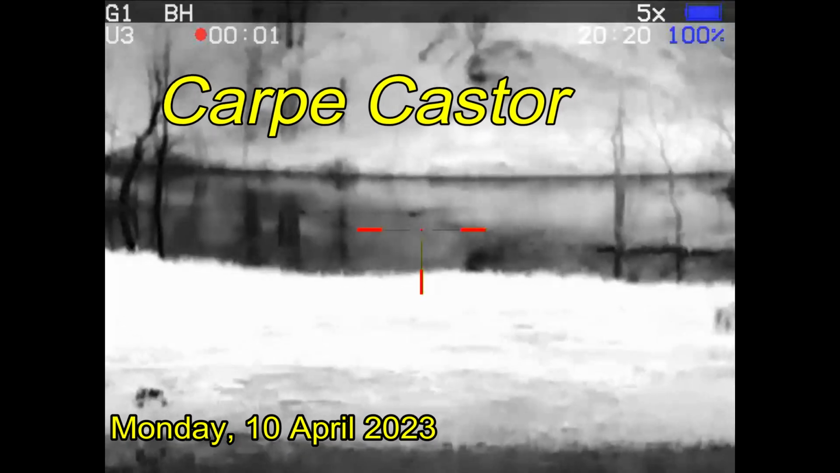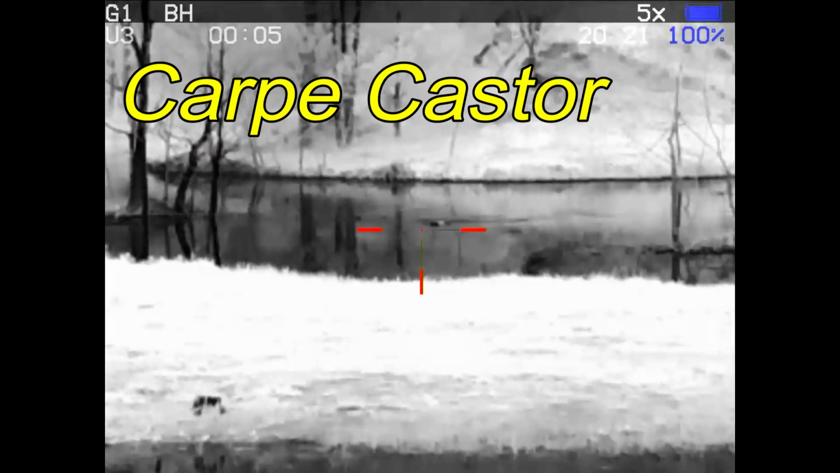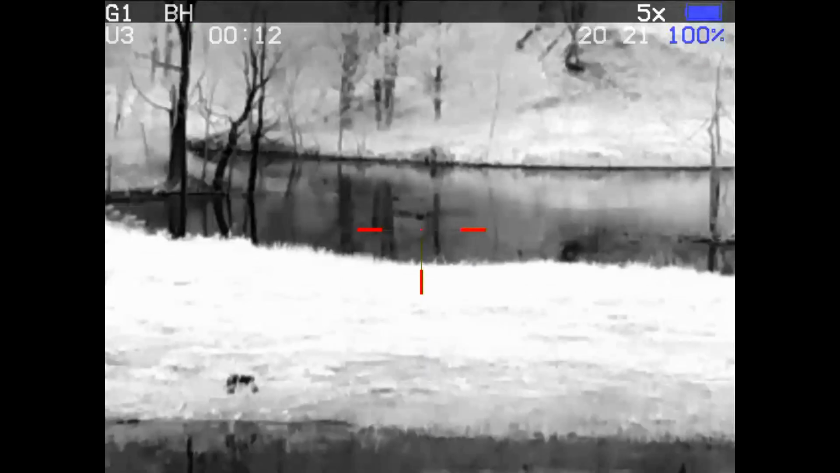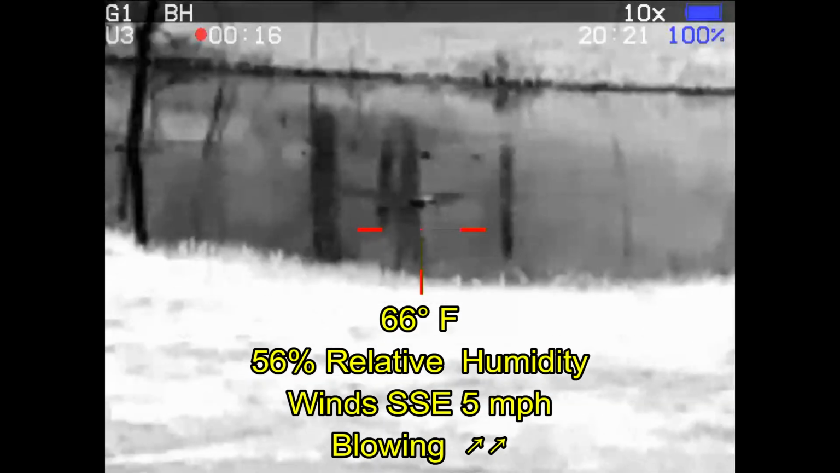And carpe castor, earlier in the week, I did some varmint hunting for a couple of my landowners. I'm here at a tank that has a beaver problem. The beavers keep boarding up the drains, and that's not a good thing. Landowner cleared them out and he wants to keep them clear, but the beaver have returned.